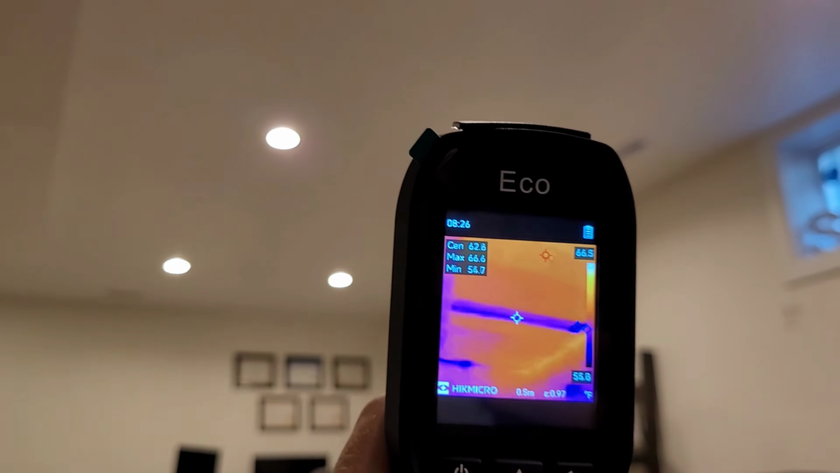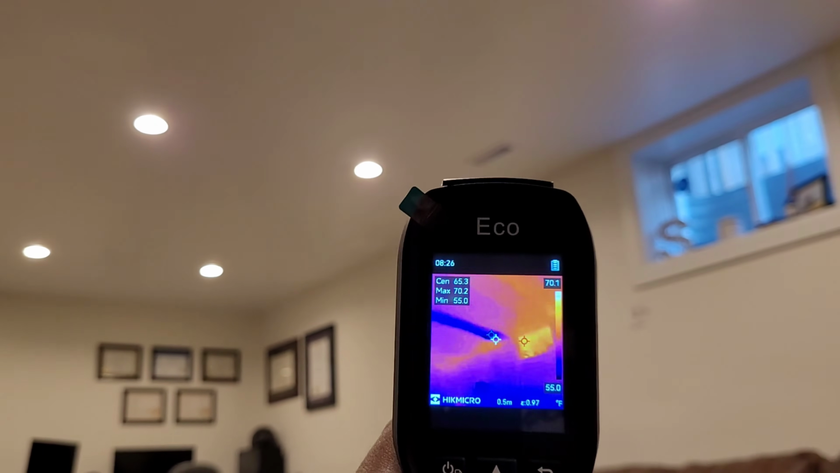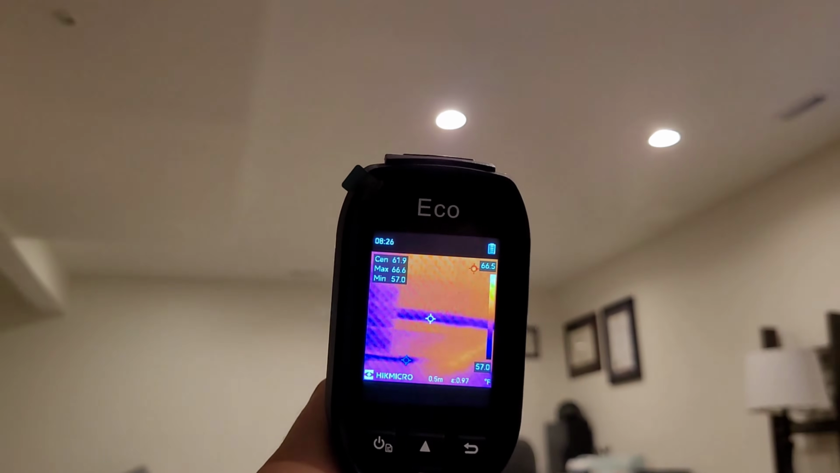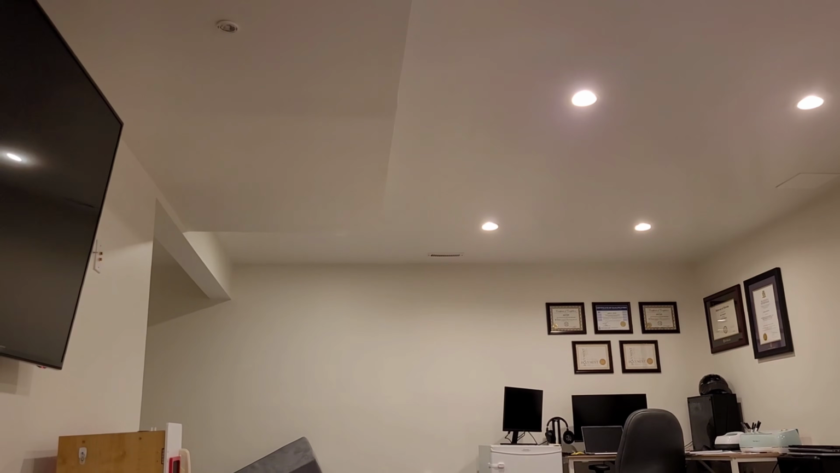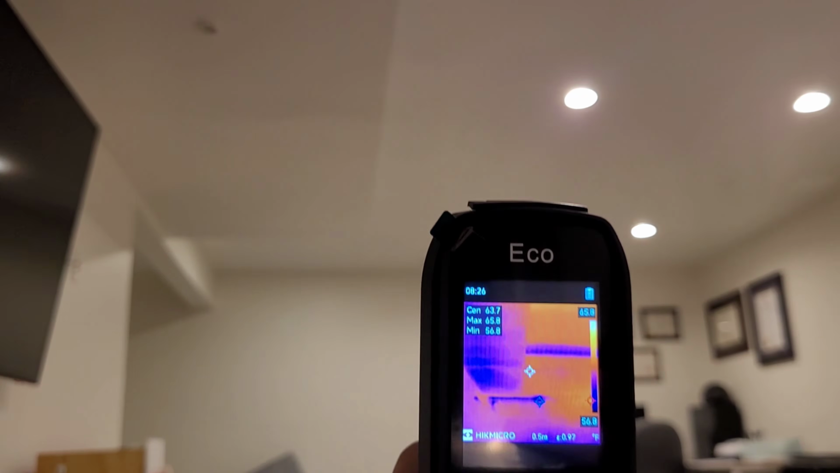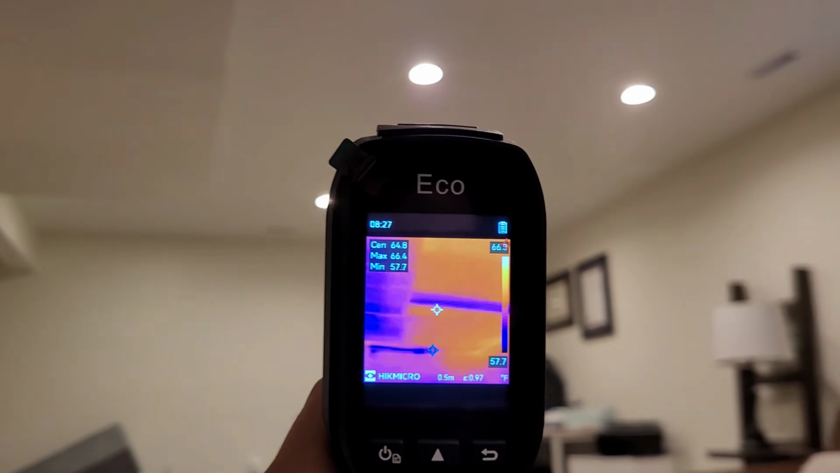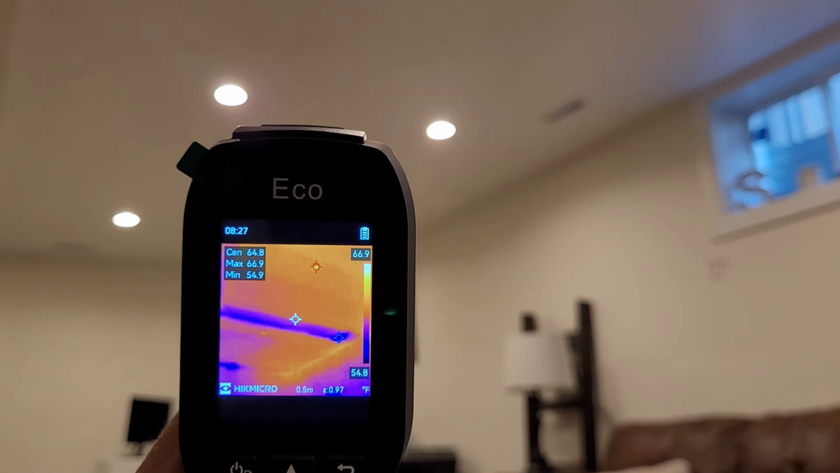So if you look here, that's actually the supply run to that register. You can see through the drywall how cold that one joist space is with the pipe running through it. So pretty handy for spotting things behind the walls. You could probably find foundation leaks, leaks in an attic with a camera like this. You can clearly see where that supply run is, even from behind the wall.